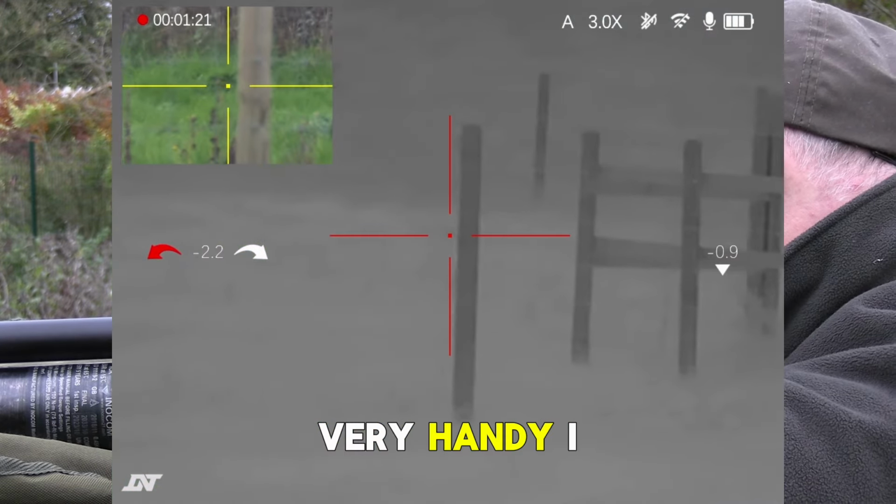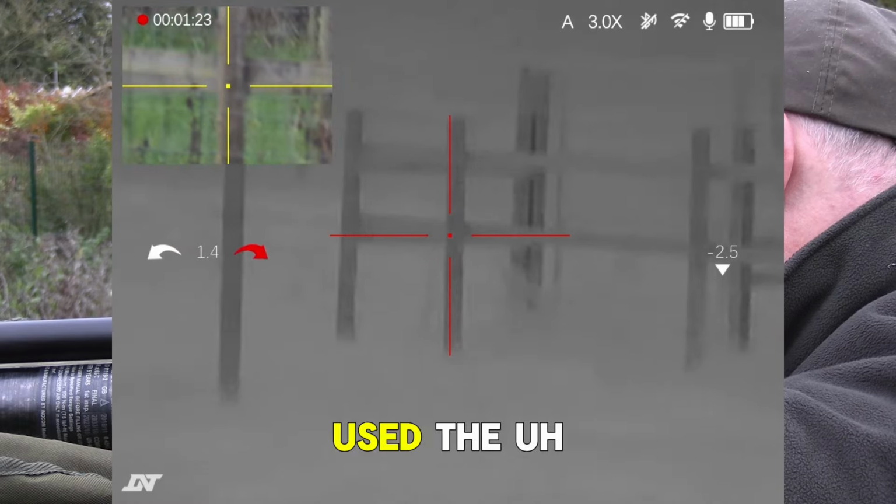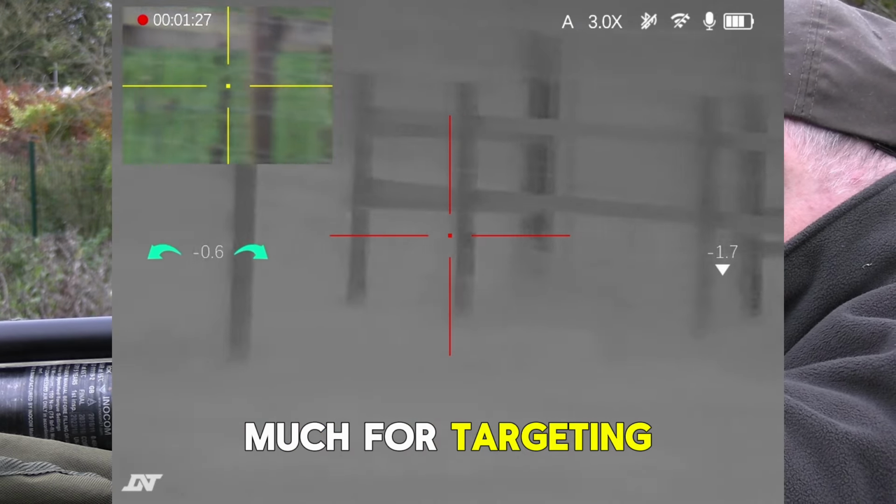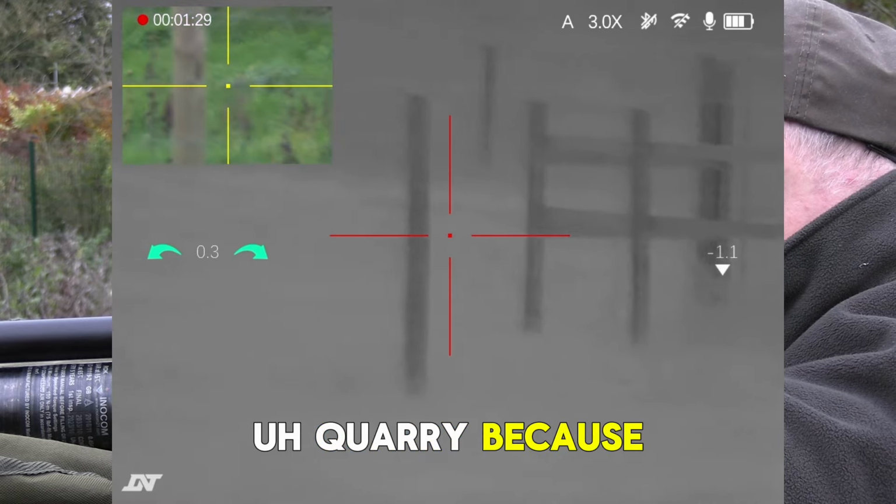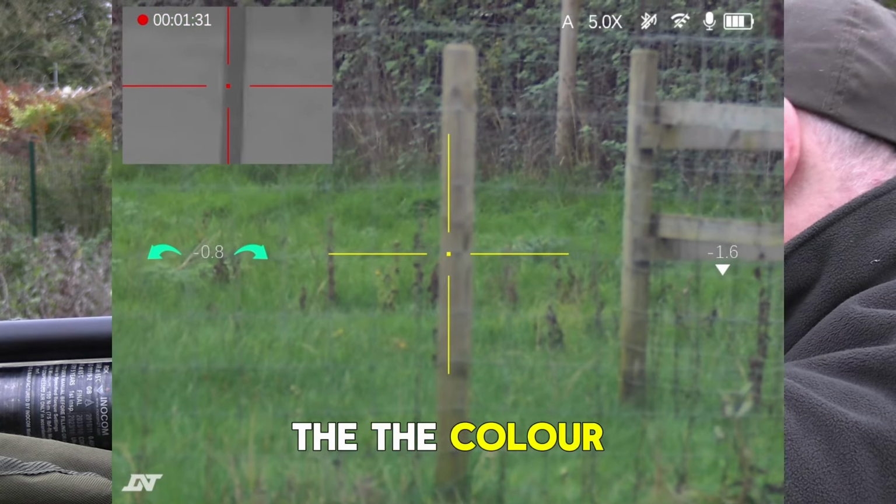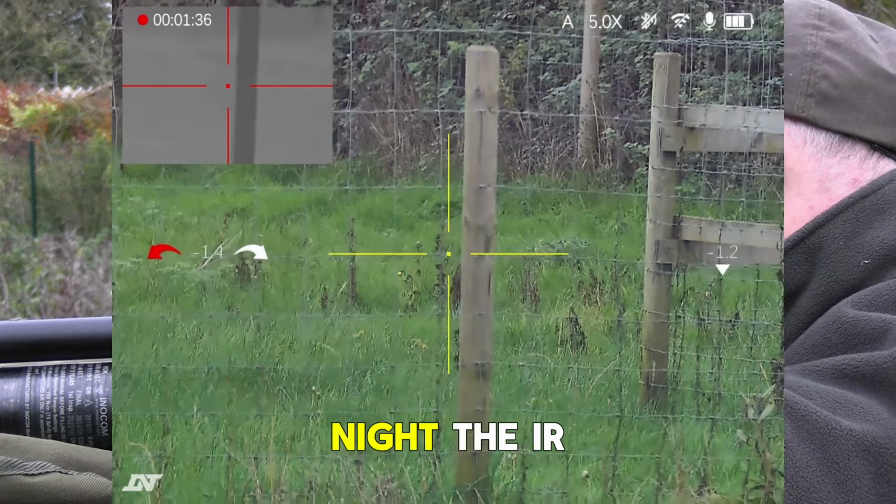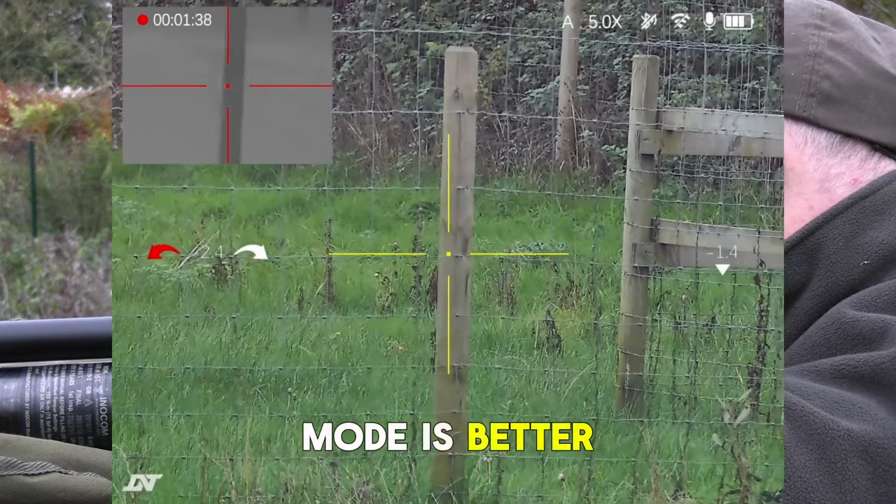Very, very handy. I have to say, I've not really used the thermal mode much for targeting quarry, because frankly the color mode is better, and also at night the IR mode is better as well.